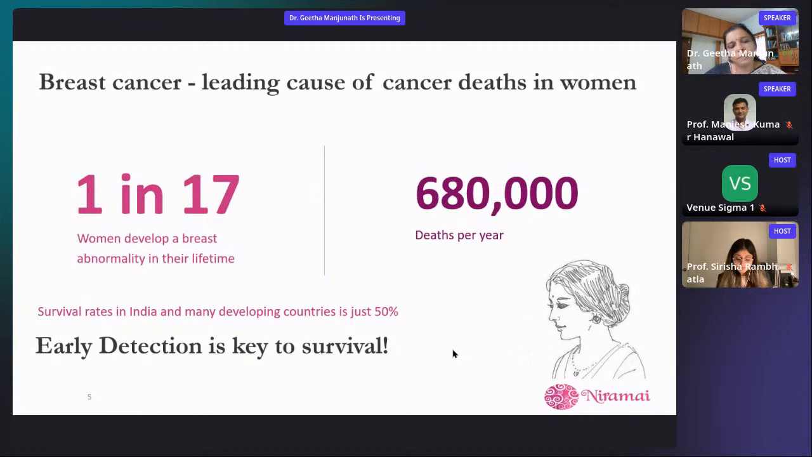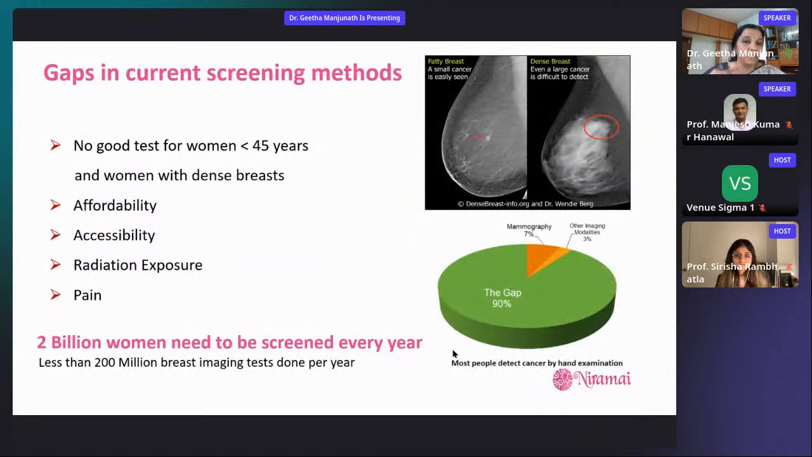The unfortunate thing is breast cancer is really curable. Women can actually live 30, 40 years after a treatment, but we're losing every alternate lady detected with breast cancer today, with a 50% survival rate in India alone. So, as you would guess, early detection is very, very important. And in that, affordability, accessibility, accurate diagnosis, non-invasiveness, all of this is a major issue.